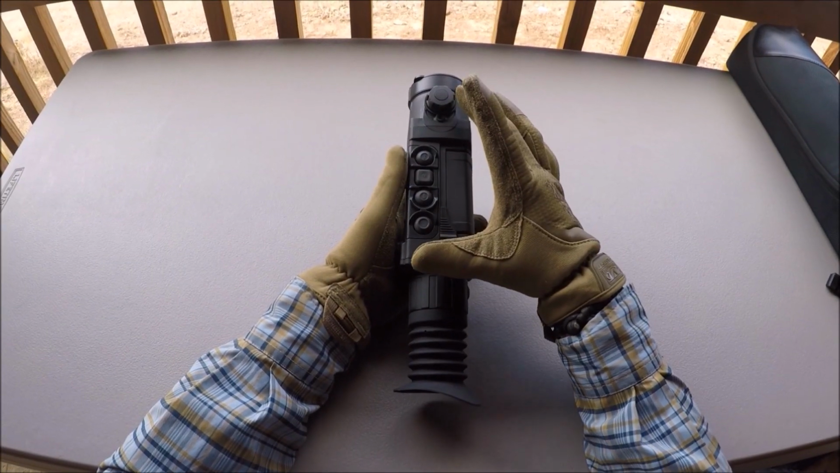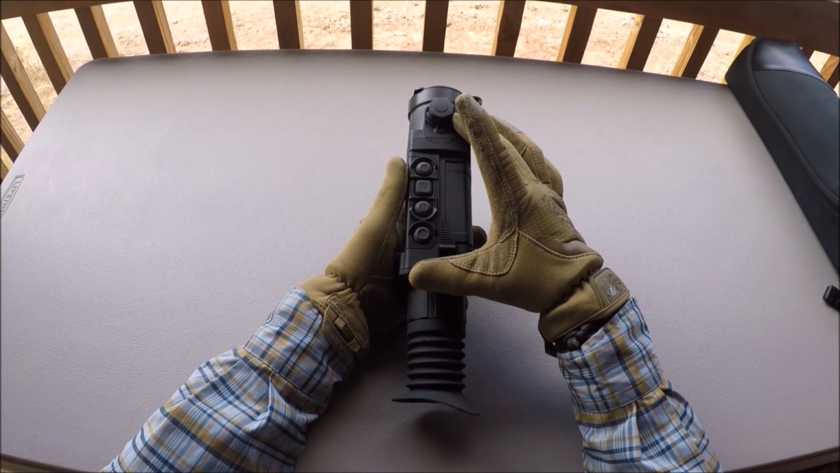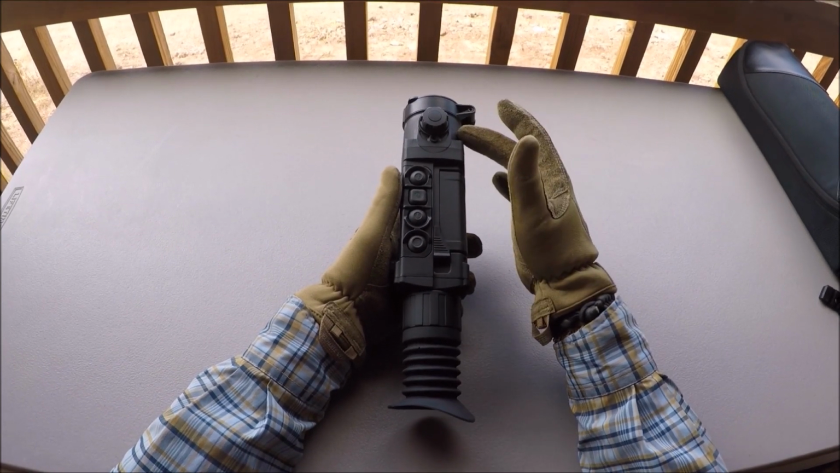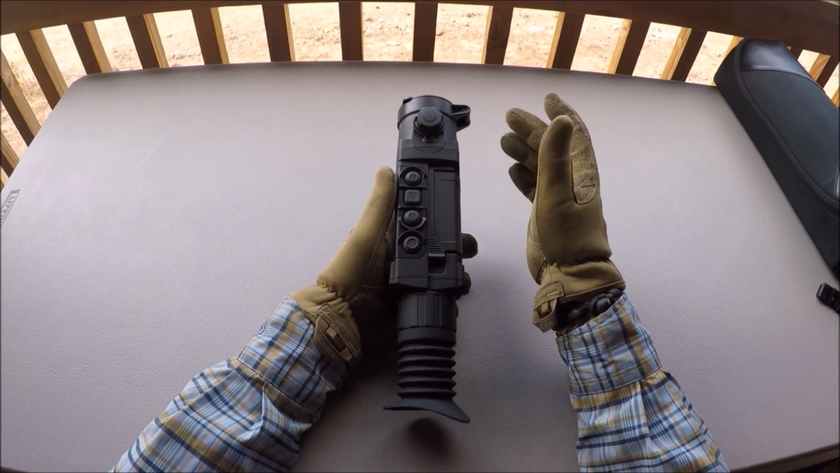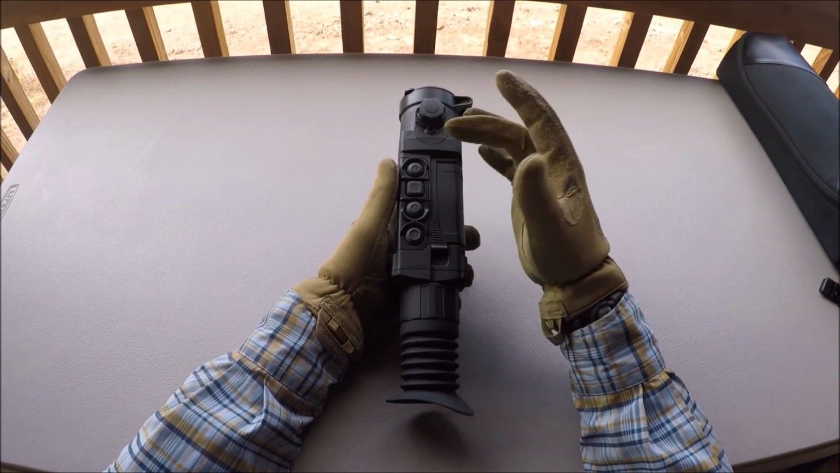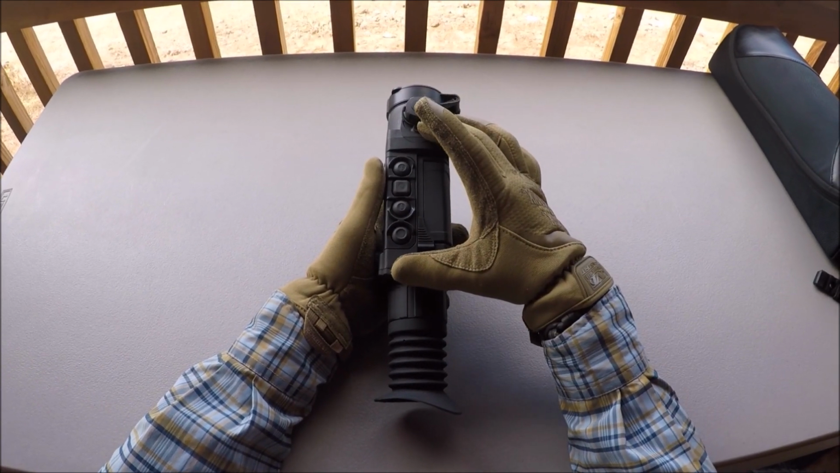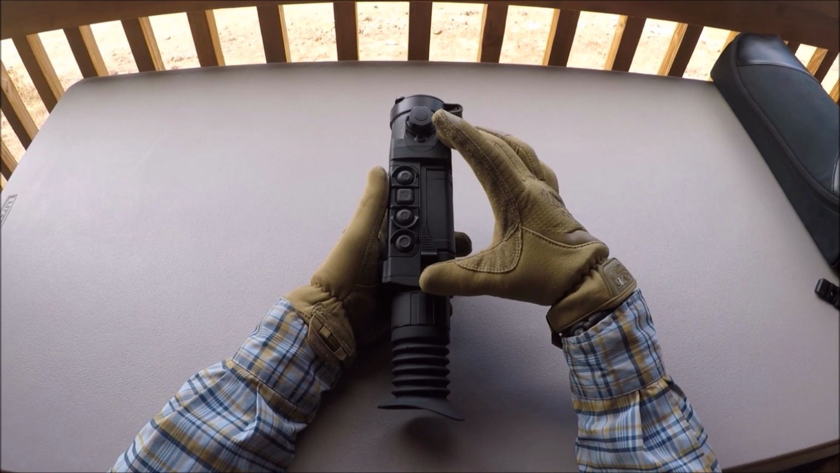So the Pulsar Trail XQ38 hit everything in our feature list. Budget-wise, it was a bit more. It was about $3,200 for us, brand new, which, $200 more than our target budget, is great for what you're getting in this device. You get a lot of features for that price point.